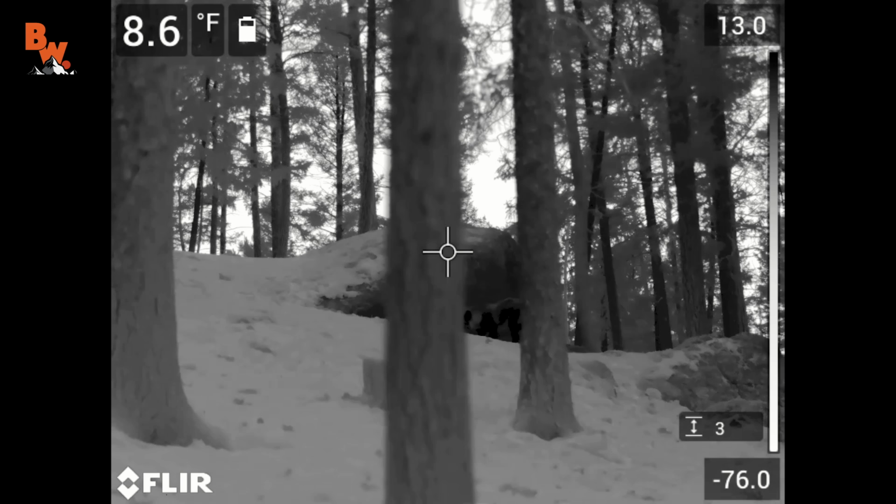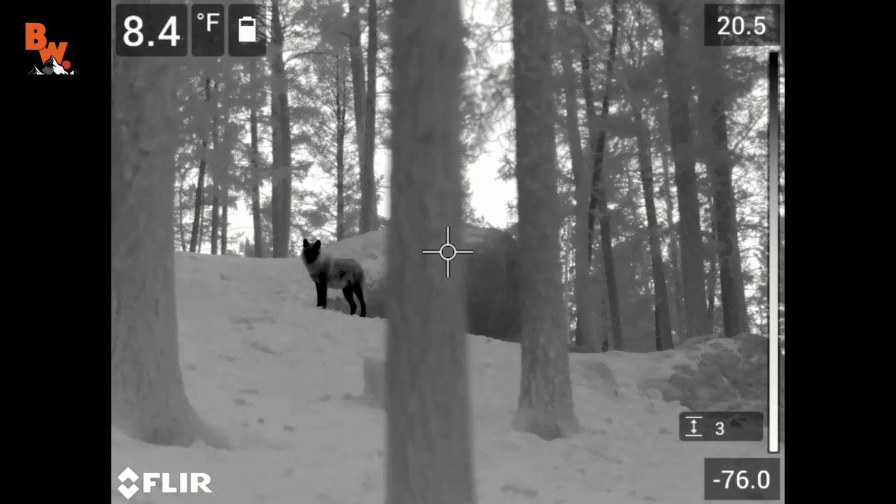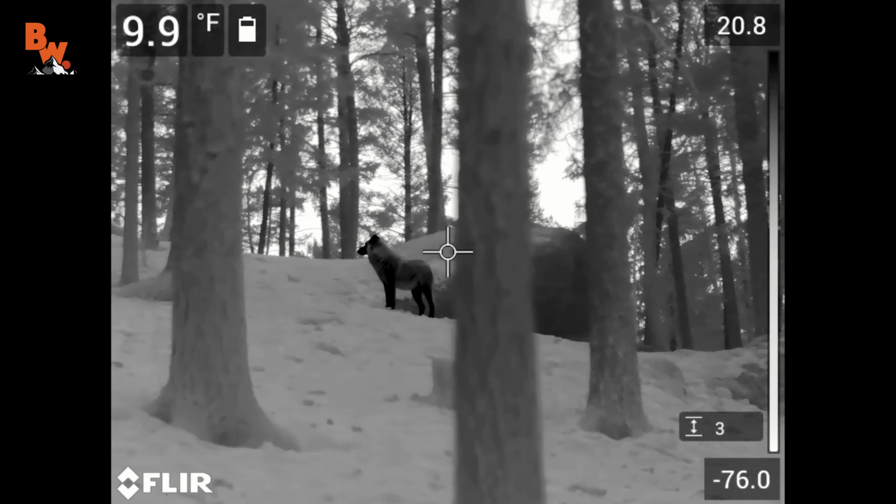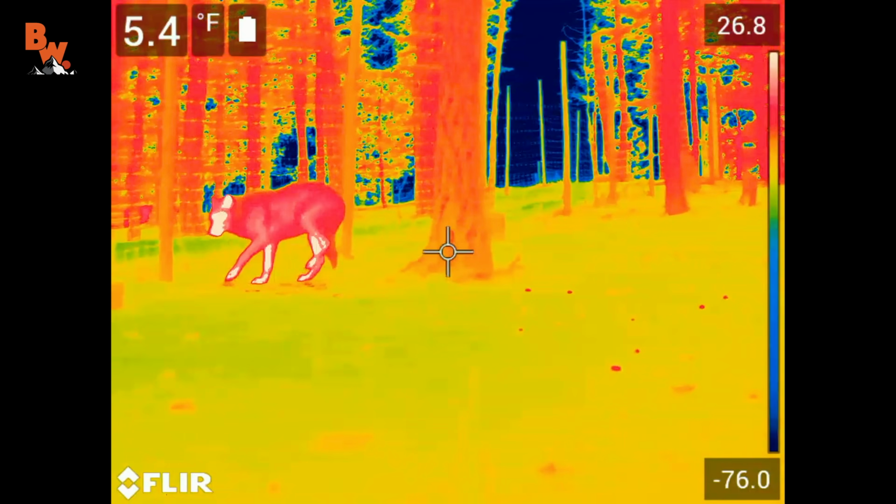Whoa, that's cool. It almost looks like it's floating over the snow. Okay, so we tested out this mode. Let's cut that clip and switch to a different color palette. Okay, let's go to maybe the classic rainbow. Okay, we're rolling. Look at that heat signature.